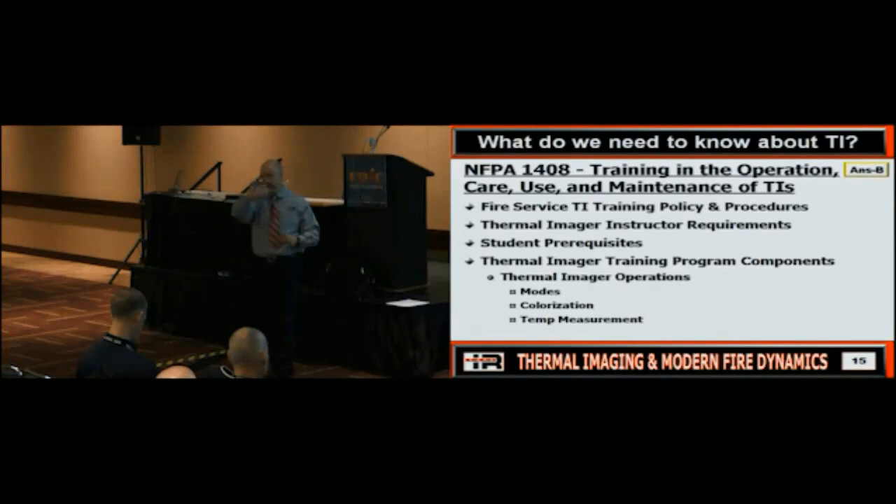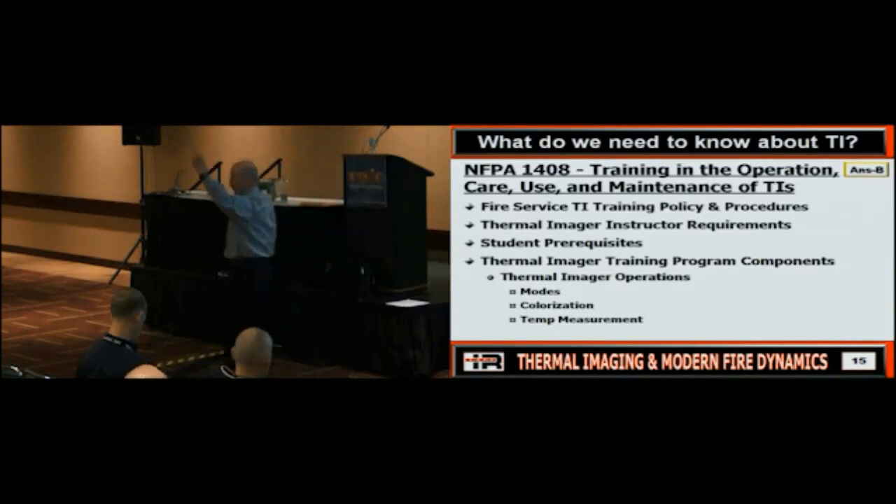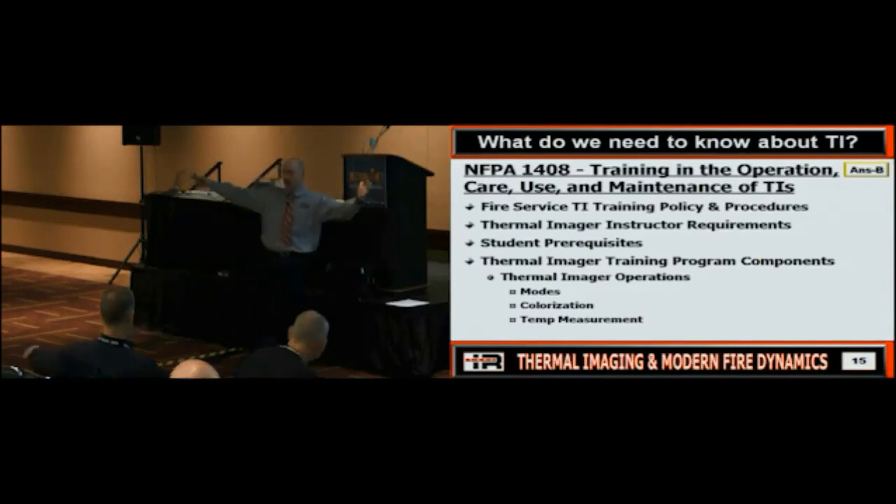So food for thought, and once again, if you're looking for ammo to try to get your chiefs or administration to step up to the plate, it's a huge issue because it goes back to, do you wear NFPA compliant bunker gear? Sure. Have you had training on your gear, your SCBA? Sure. So now why do we hand you a thermal imager and deviate from that? We shouldn't, right? Everybody agree?